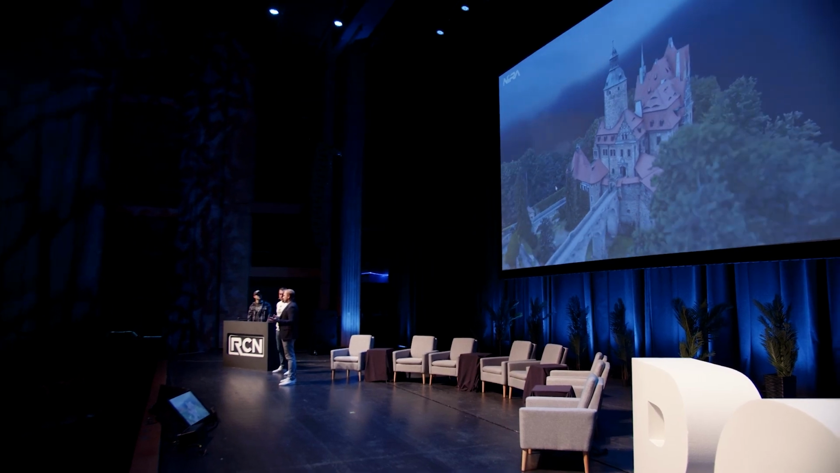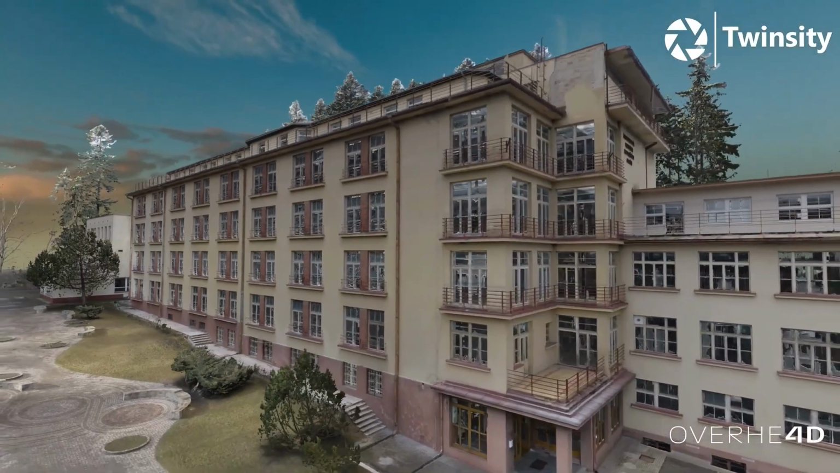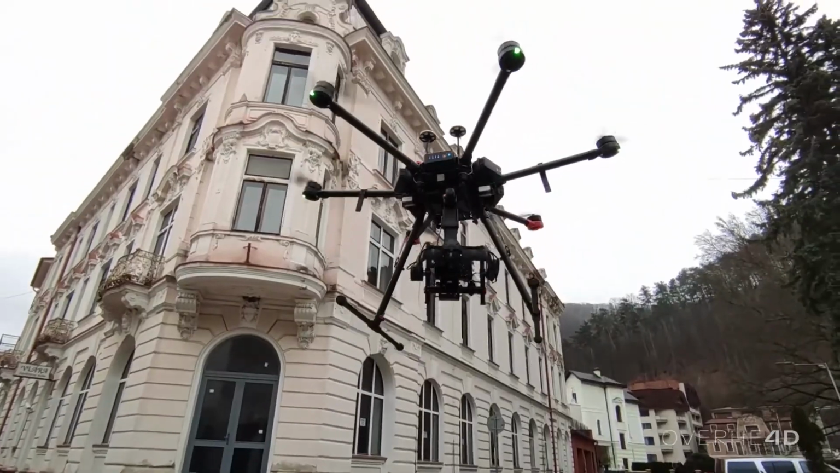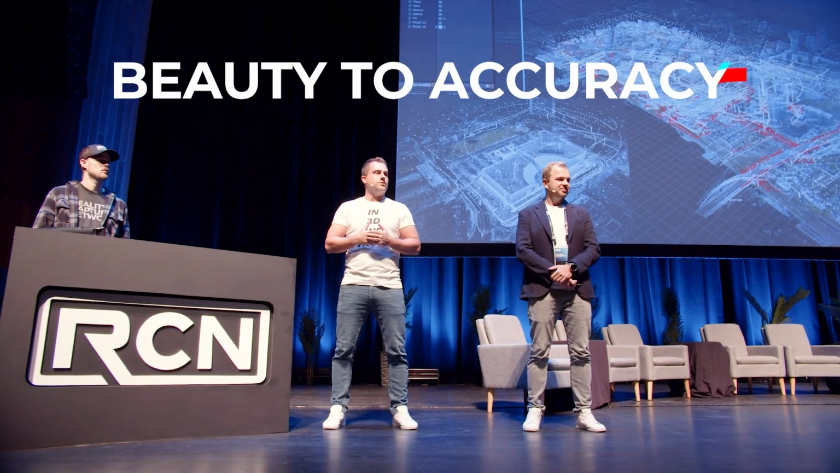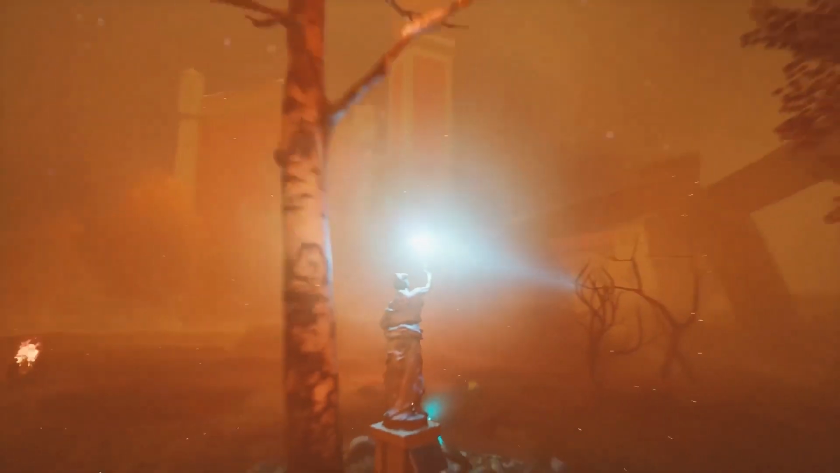Projects like this, you can't do only with one technology. Imagine you have high buildings where, if you're using a terrestrial laser scanner, you can't bring it up there. So you have to rely on the drone data. We fly manually, we do a lot of orbits, we do ground images, and we are putting everything together to bring beauty to accuracy.